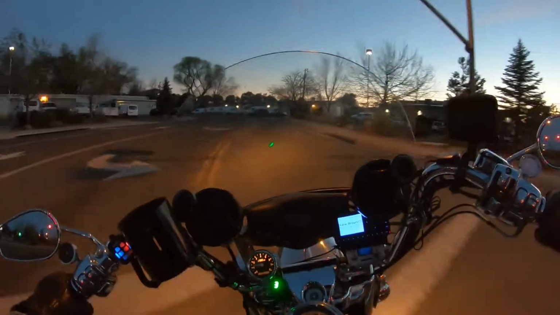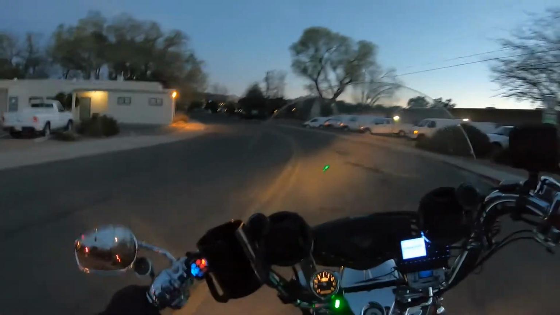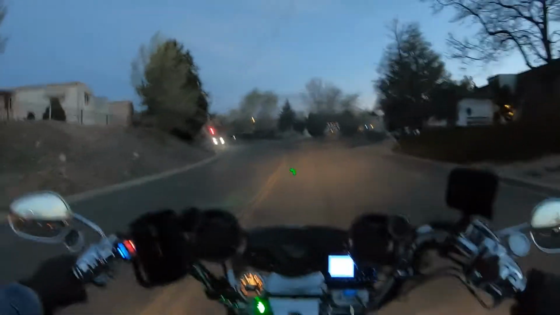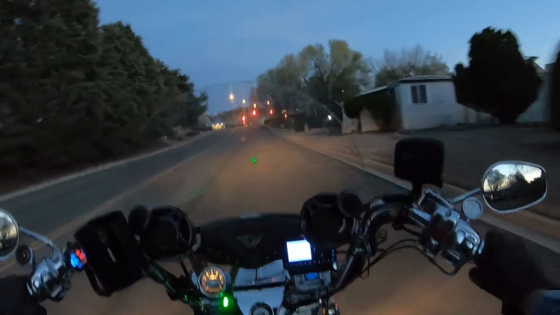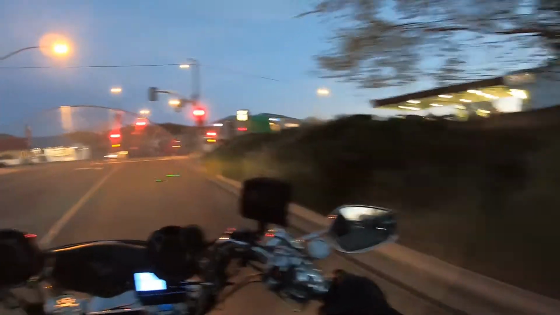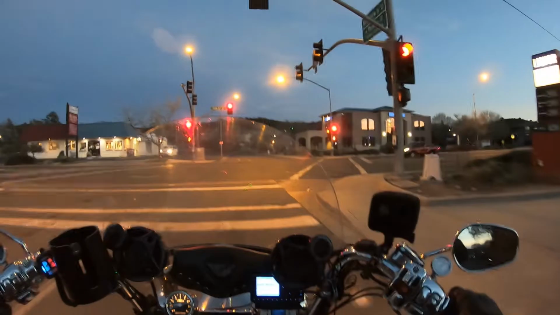This is Rush Street. Take this to get over here to Gurley. Well, that wasn't too bad. If I'd have hit that faster though, it would have hurt. And this is Gurley here.